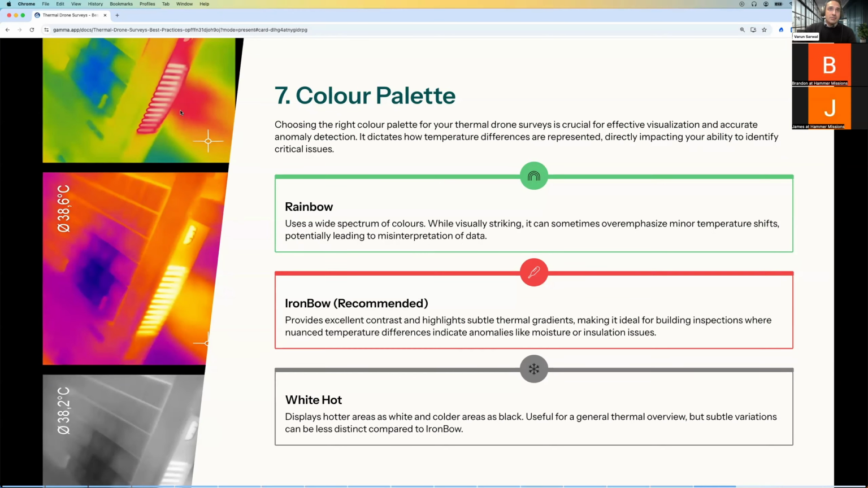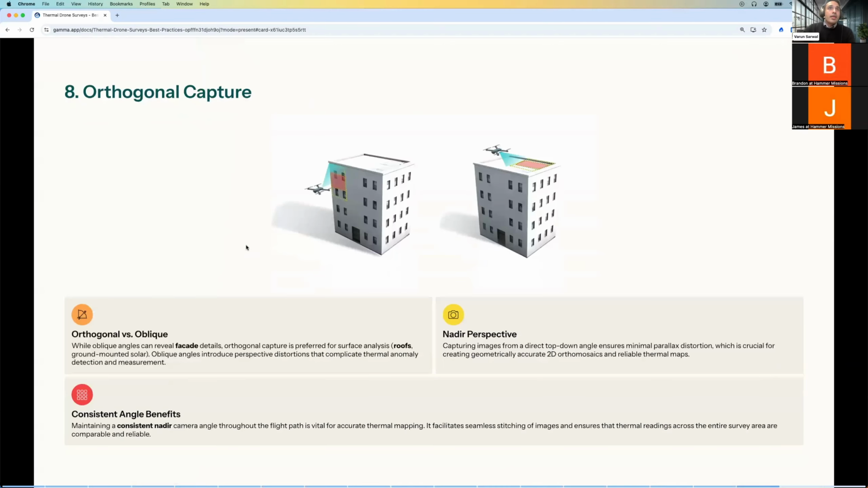If we go to the other ends of the spectrum, you've got rainbow, which is visually pretty appealing. You can actually get very striking results from rainbow. But it can sometimes over accentuate and overemphasize the minor shifts or deltas. And then you've got white hot, which is also good for a general overview, but it can be almost too dull sometimes to actually pick up on the anomalies. So we think that the iron bow, the iron red, creates the right balance between the two and is also more conducive to photogrammetry based stitching.